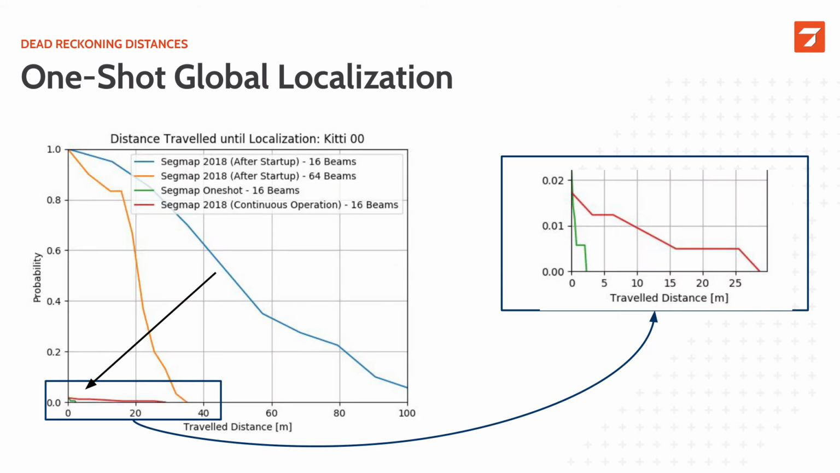Back to our dead reckoning evaluation on the KITTI dataset. So again, we have in X the travel distance and in Y the probability of being unlocalized. Again, the lower the better. In blue here, we have our baseline SegMap, which uses 16 channels of the Velodyne. In orange, we are using 64 channels. We have a faster integration of the dense point cloud, which here results in better, but still not perfect solution.